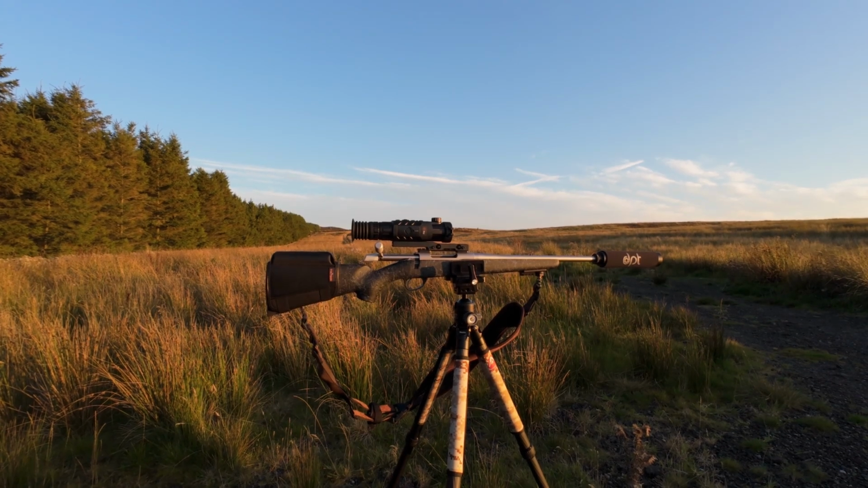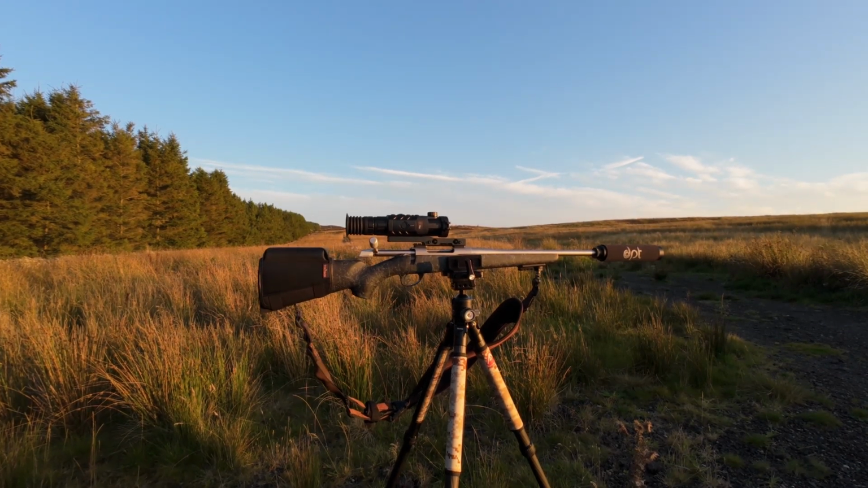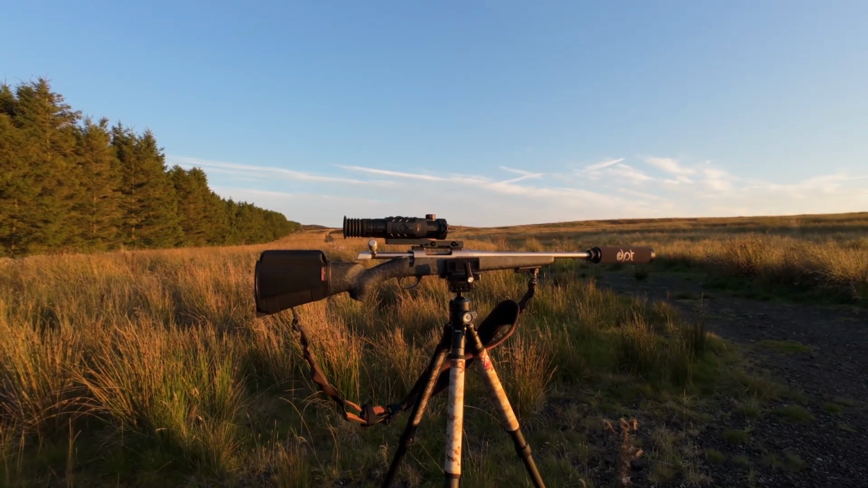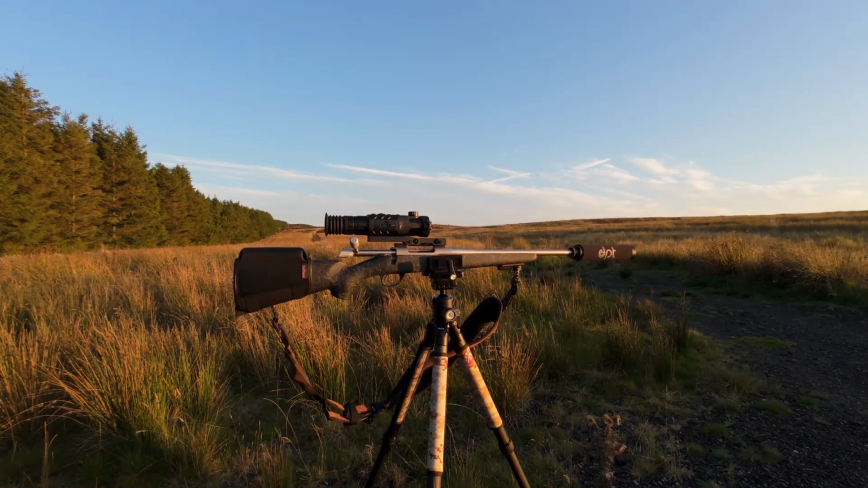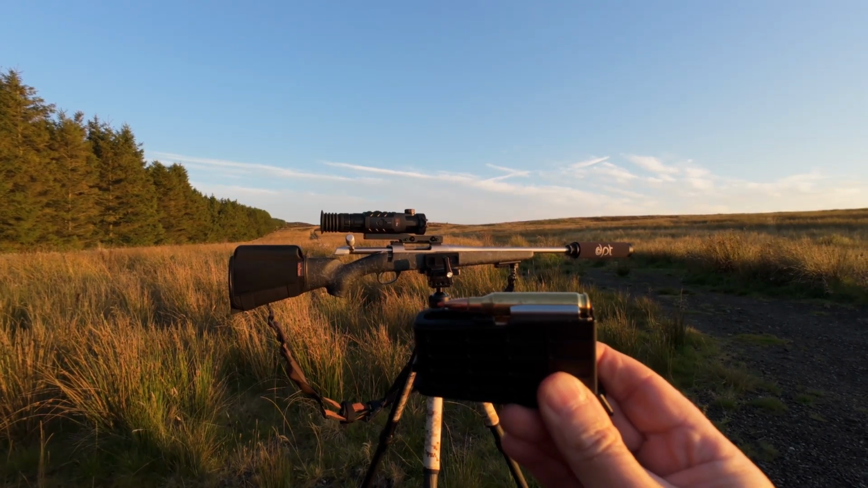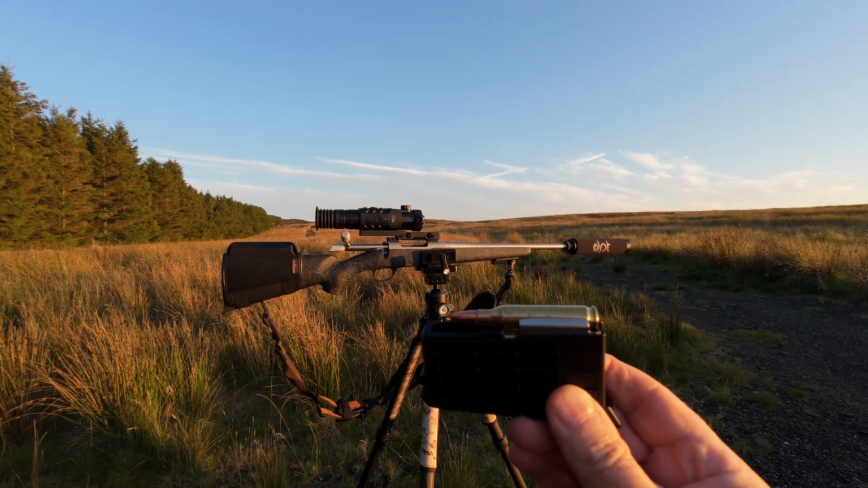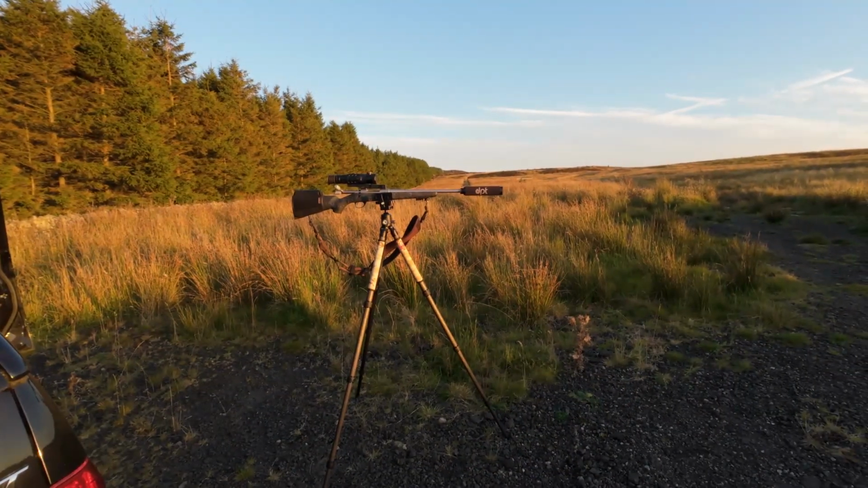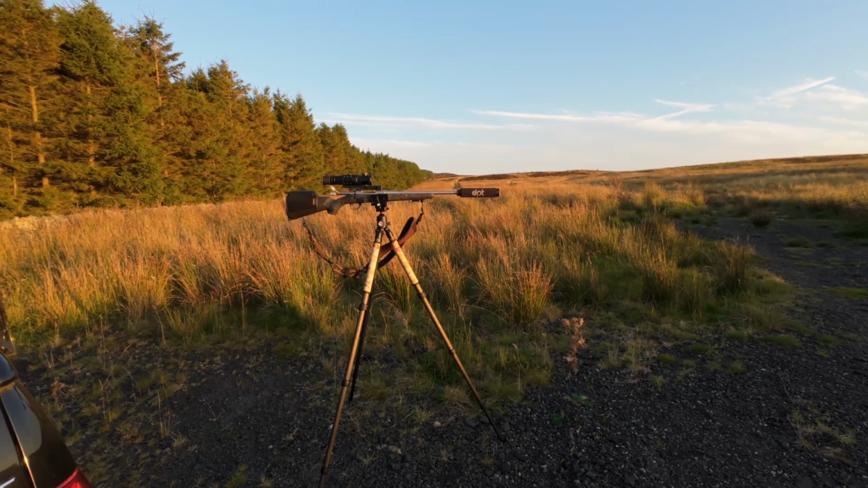Tonight, as usual, we're using the Sako A7 Stainless in 243, the InfiRay Rico RH50 thermal rifle scope, the DPT moderator, and we'll also be using these Hornady 95 grain SSTs. So they pack quite a wallop. And also tonight we're using the Manbily tripod and saddle mount. So we'll just wait for darkness to come in and see how we get on.